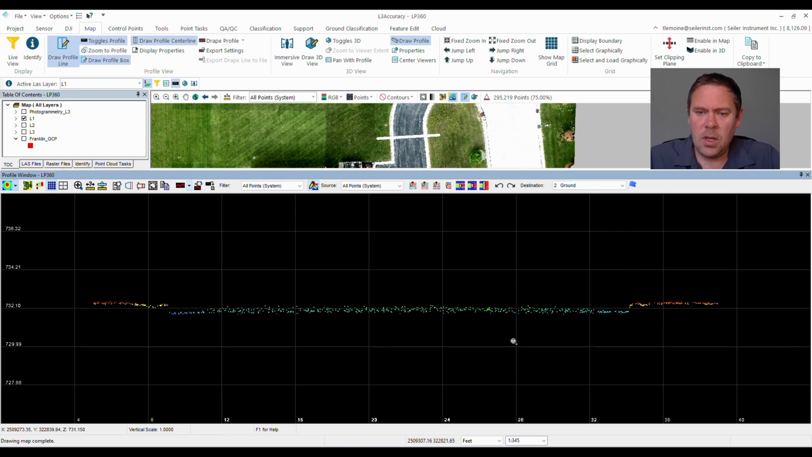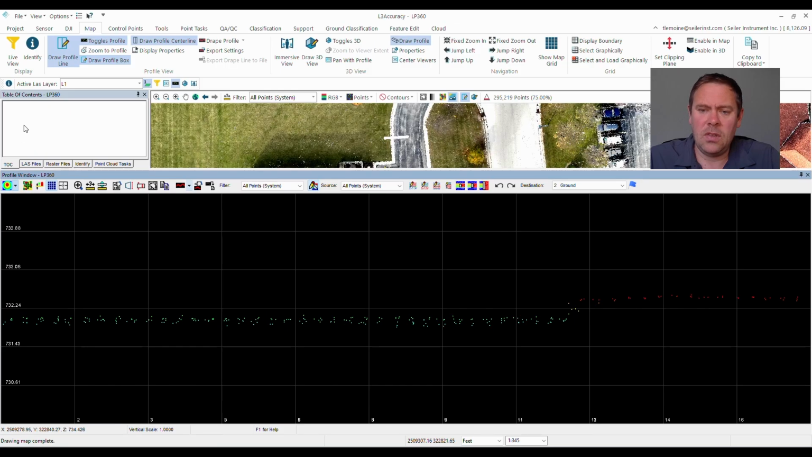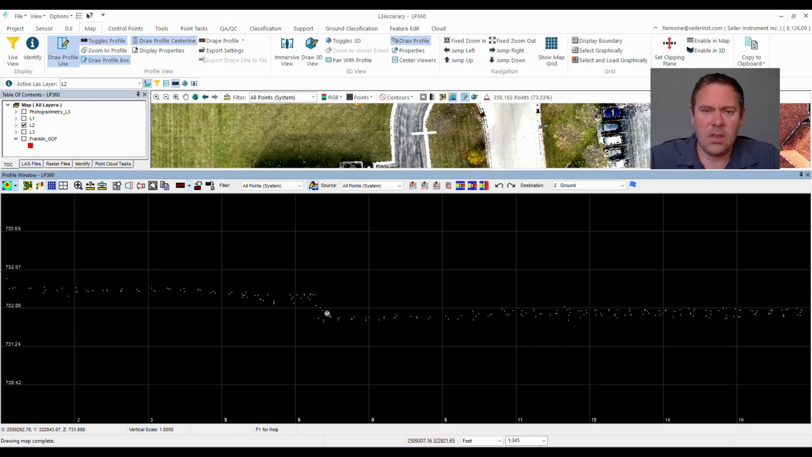Let's zoom in a little bit more and go towards the curb, so you can see where that's at. Let's hop over to the L2. We should see some improvement here, lower noise on that sensor. The curb is somewhat defined, just as it is with the L1. I'm also scrolling through here, moving through this cross section.